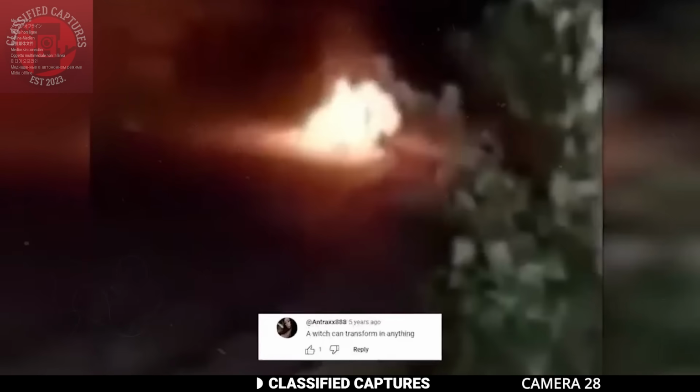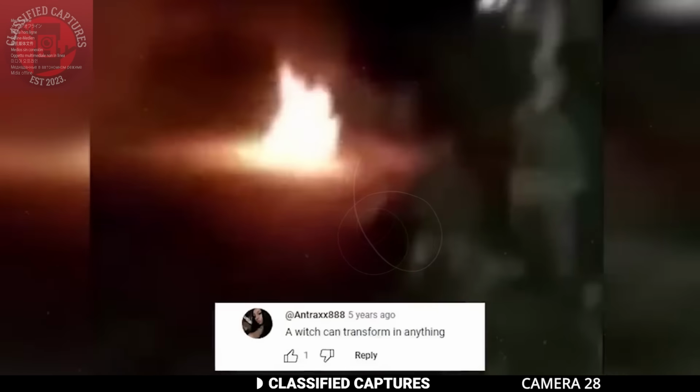I mean, take a look at this footage. Upon investigation, it was revealed that a woman engaged in activities that displeased her neighbors. In response, the community confronted her, but to their astonishment, she became engulfed in flames and descended into the sky. I don't know how true this is, but with how messed up reality is now, it might as well be true. Or what do you think?